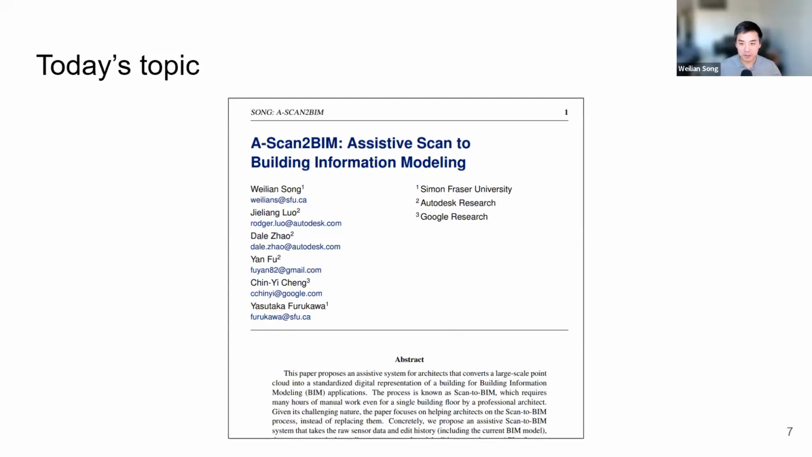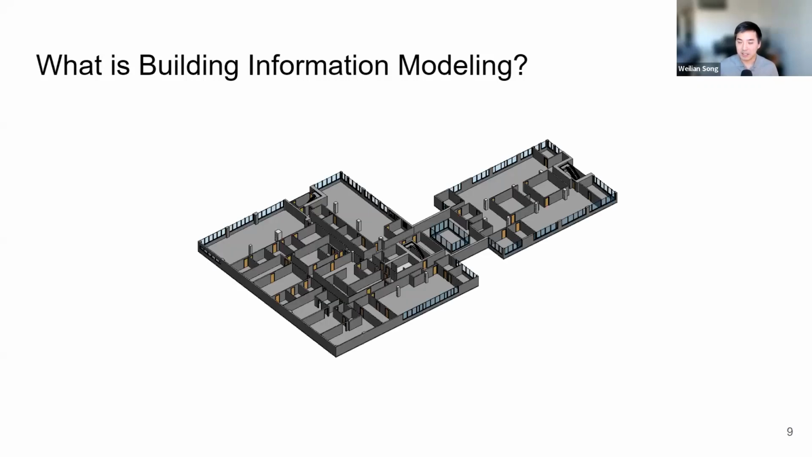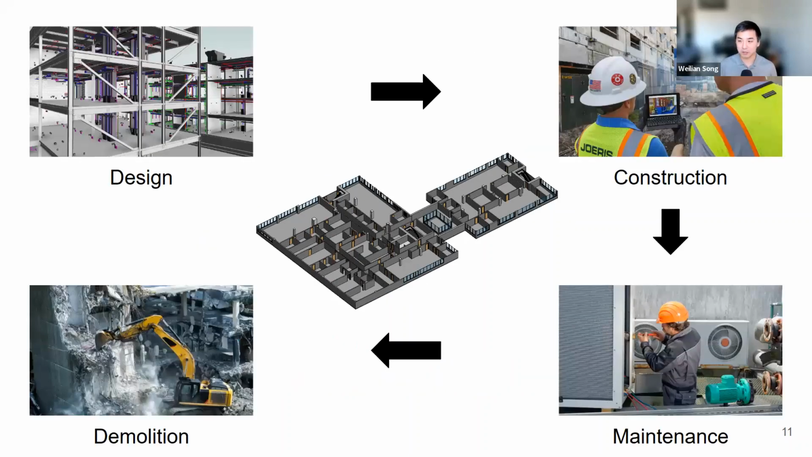But without further ado, let's first ask ourselves, what is building information modeling? I tried to explain this to a lab mate of mine the other day, and I would say, at least as a computer vision person, that it is a 3D model of a building. But that would be selling it short because it's much more than just 3D geometry. This 3D format is supposed to support the entire life cycle of a building, from design to construction to maintenance, and also, very importantly, the eventual demolition of a building.